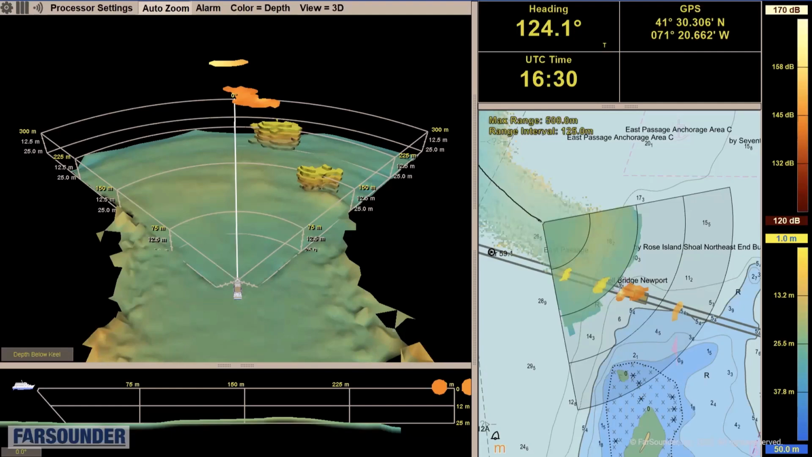And from the green, we can see that it's about middle of that water depth scale. In this particular data set, we can see 4 bridge pilings that correlate really well to the bridge location on the chart. Those first 2 bridge pilings are being displayed in 3 dimensions because they're within our 3D bottom mapping range. However, those 2 farther targets are being detected and displayed as in-water targets with range, bearing, and reflectivity.